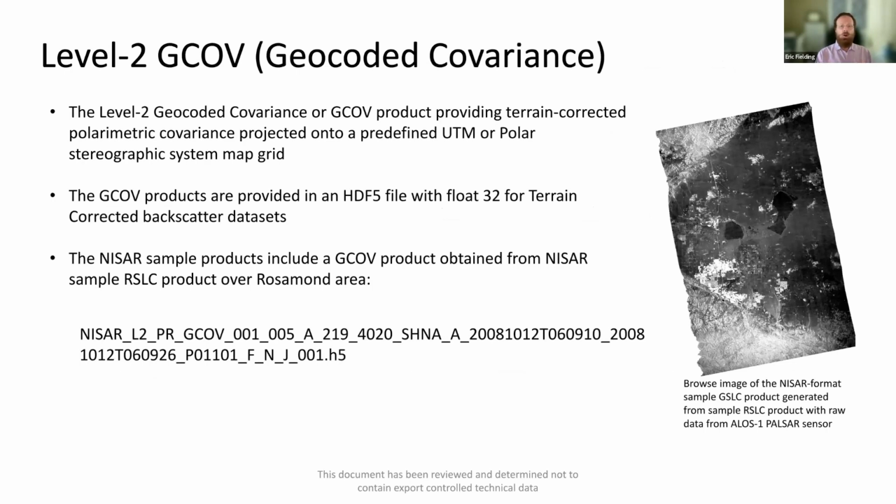The geocoded GCOV product is a geocoded covariance. It's called covariance because it includes the covariance between the different radar wave polarization components. It's radiometrically terrain corrected and geocoded, and includes multiple bands for the different polarizations.